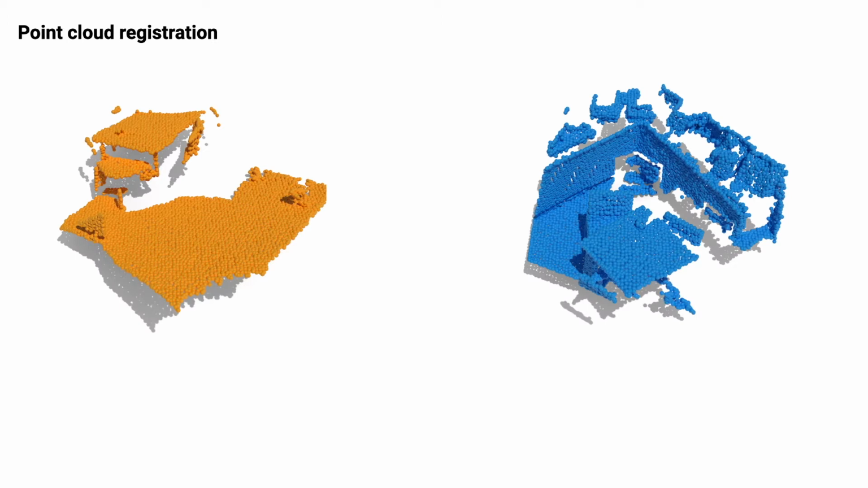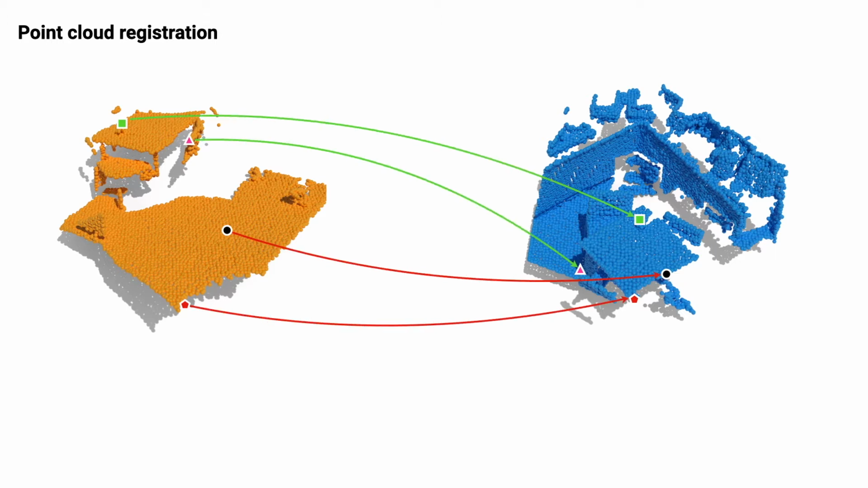Point cloud registration is typically divided into three steps. In the first step, the interest points are sampled and their local neighborhood is described using high-dimensional feature descriptors. In the second step, these feature descriptors are matched to establish the putative correspondences. Finally, the optimal rotation and translation are obtained by robustly minimizing the L2 distance between the correspondences.